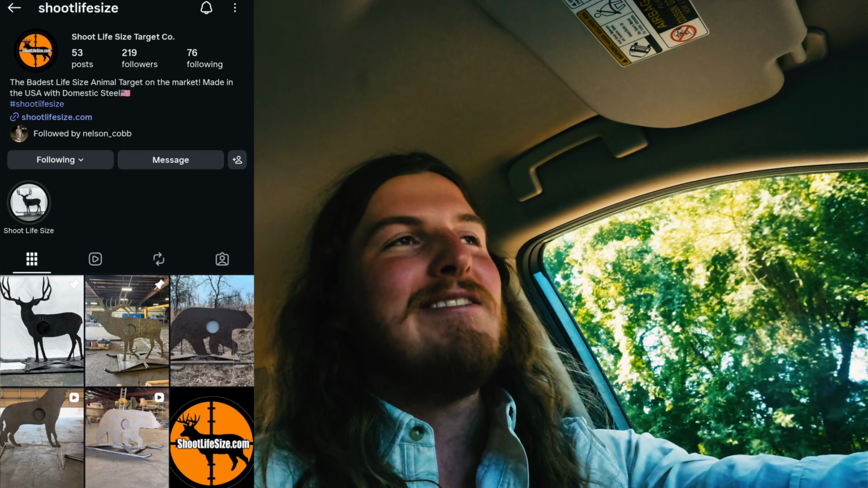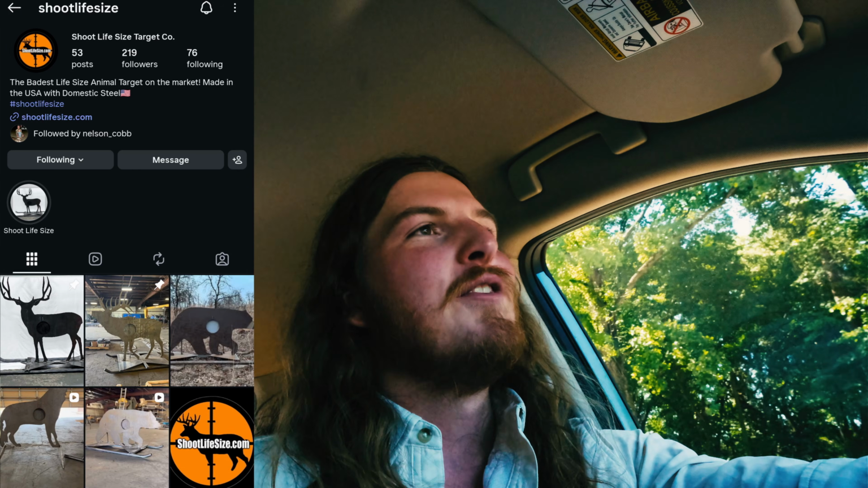Alright, got the Shoot Life-Size steel hog picked up from Nelson Cobb. Huge shout out to him. Be sure to check out his Instagram page. Like I said, it is a Shoot Life-Size. You can probably hear that steel target rattling around back there. The thing is absolutely sick. You'll definitely be seeing that in a bit.